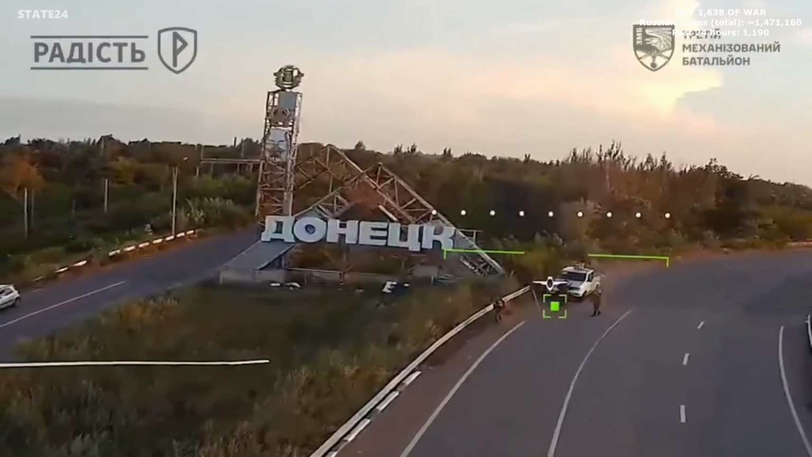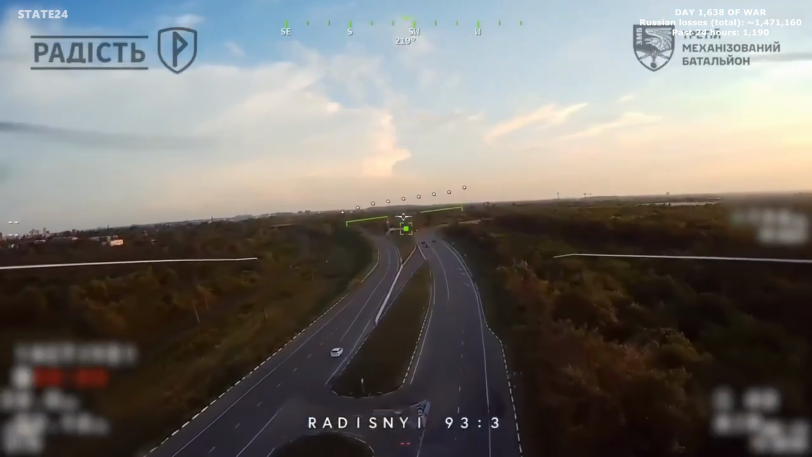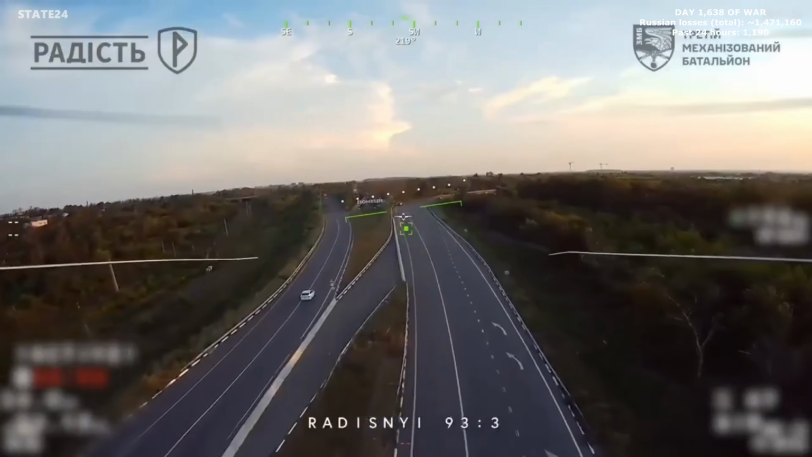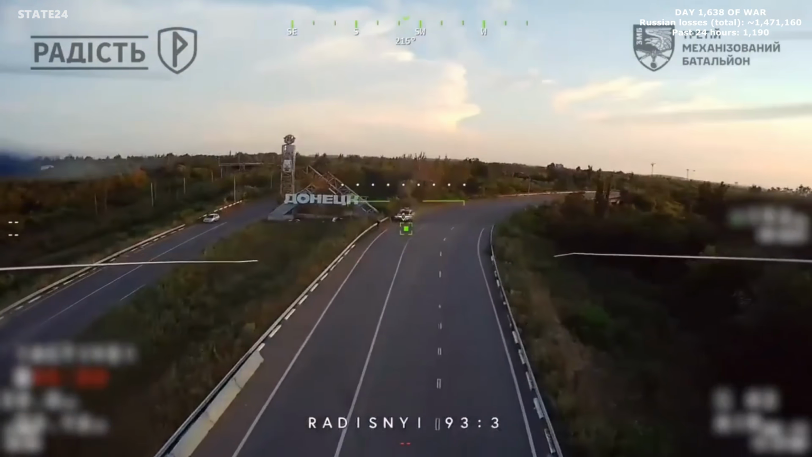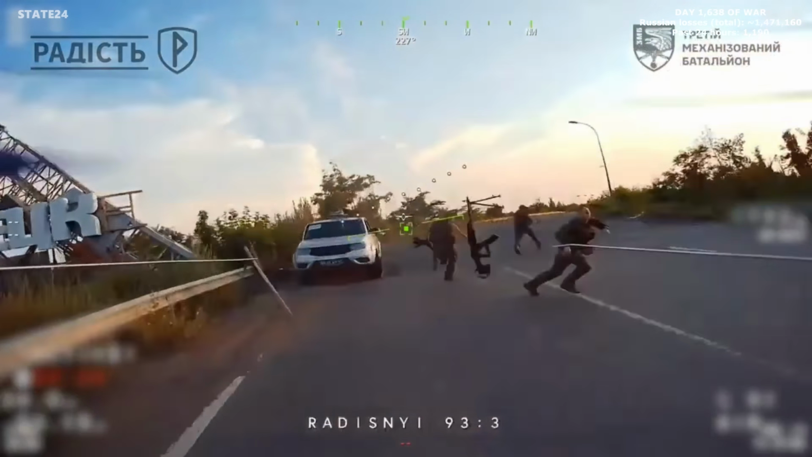Russian soldiers waiting in a vehicle on a road in occupied Donetsk. Stationary, apparently thinking the route is clear. A drone finds them before they get moving again. Every road leading toward Russian positions on this front is being watched. No route stays safe long enough to matter.